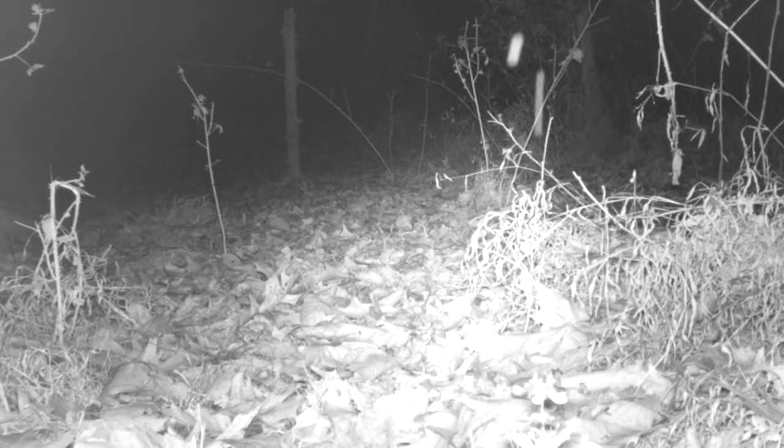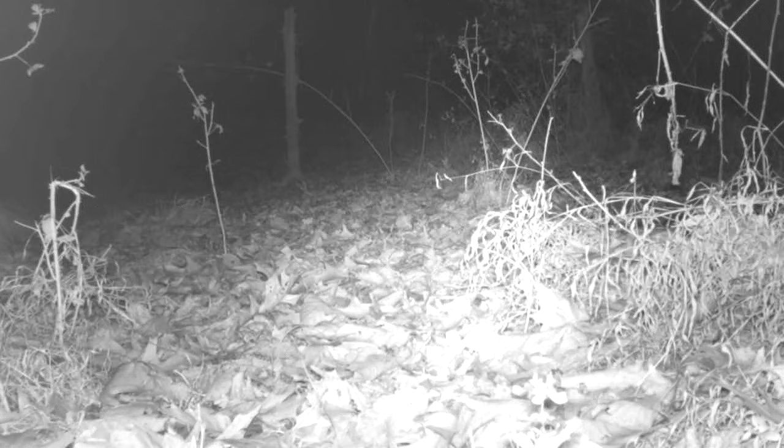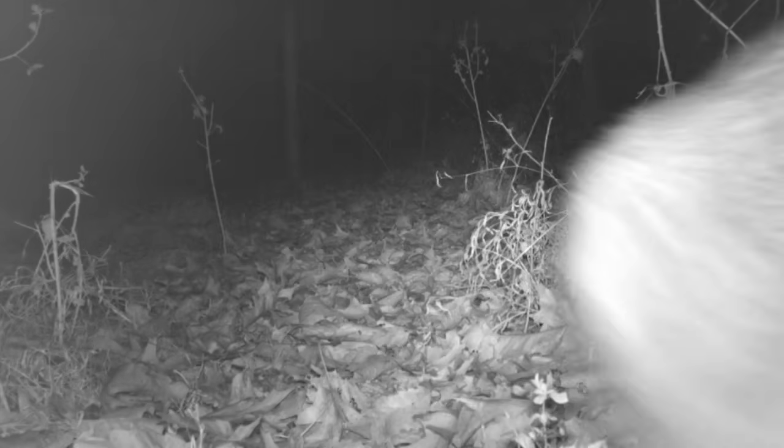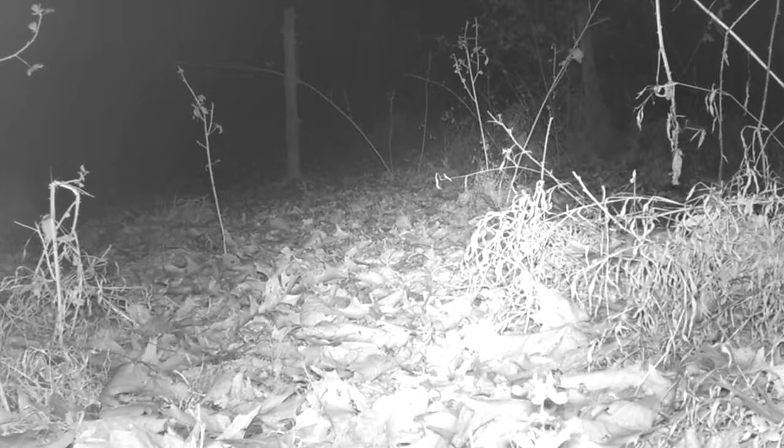Now here's something that I don't know what this is. Explain what this is. Look at that. What is that? I'll run it again. Now behind this camera ain't nothing but blackberry bushes. Nothing but. Thick with them. What is that? Ain't no cattails or nothing. That ain't bugs. Don't know what that is. But anyway, the coons is still having fun down here.